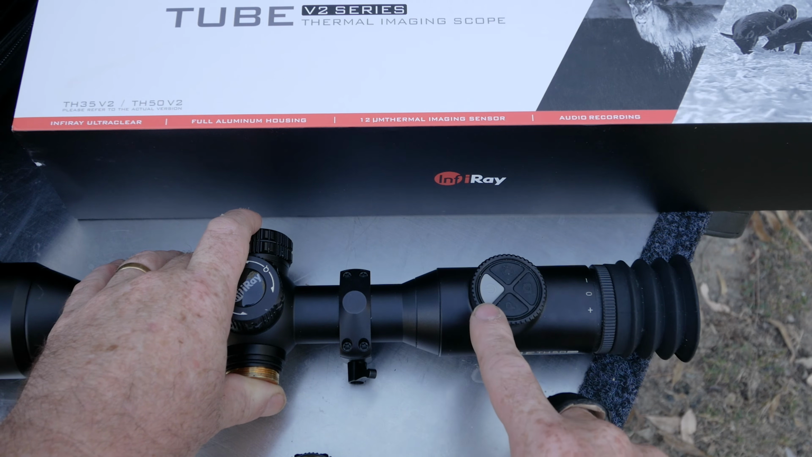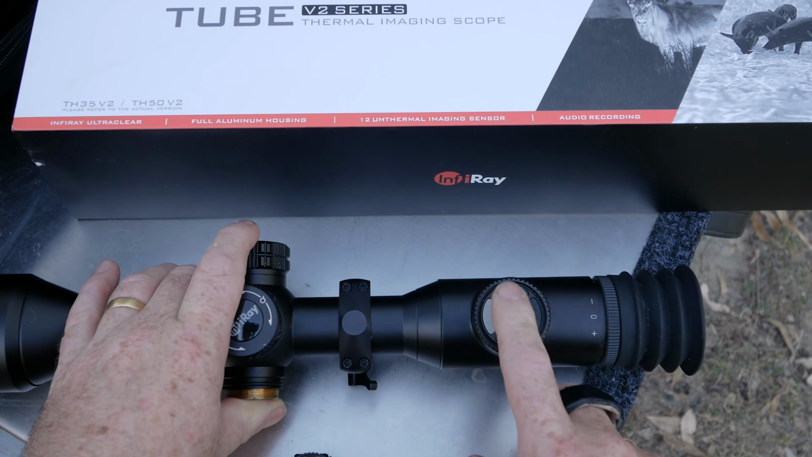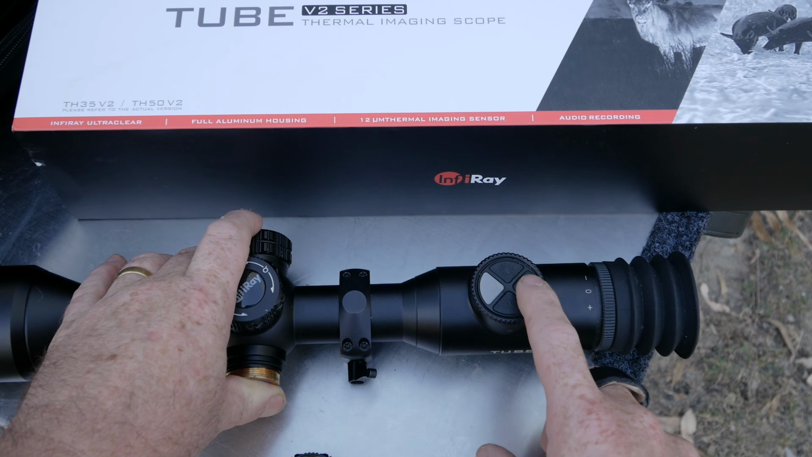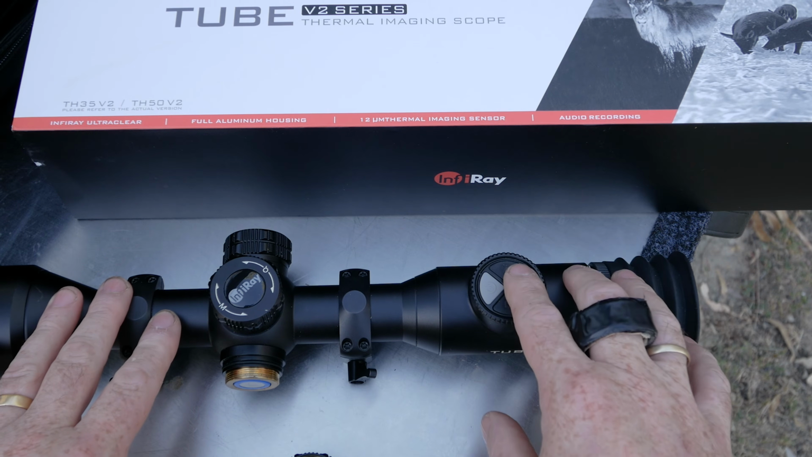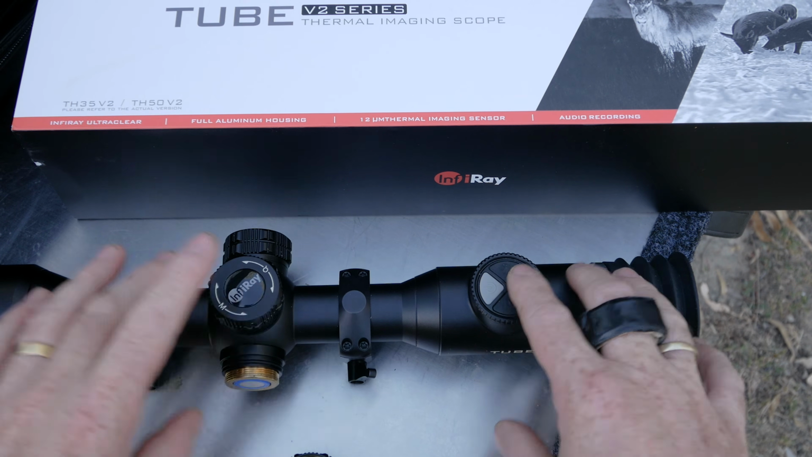As for buttons, you've got a power button, a palette button, a screen brightness button, and a camera button, which short press gives you photo, long press gives you video, start and stop. So it gives you access to those quick things you want to be able to do, but as I said, you can go for the menus quite quickly.